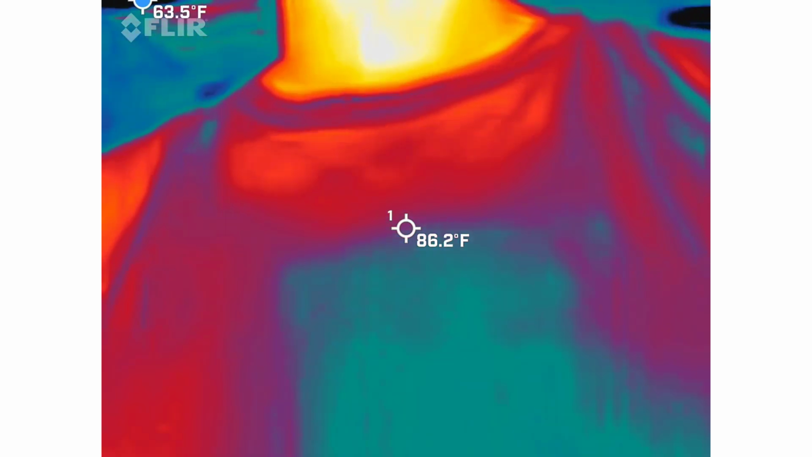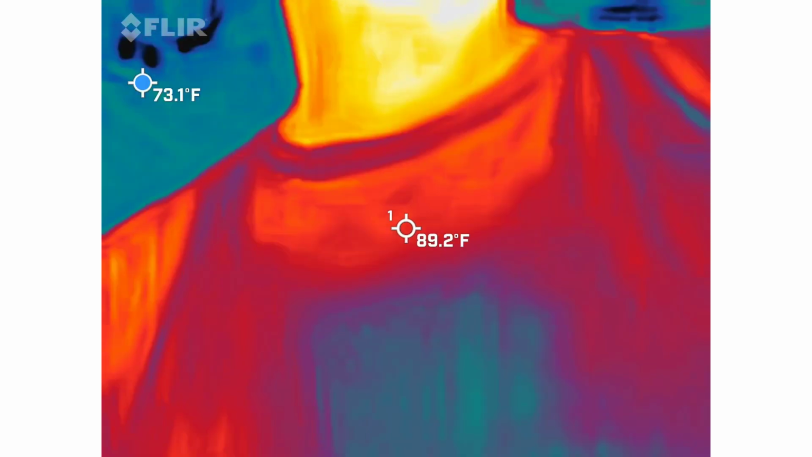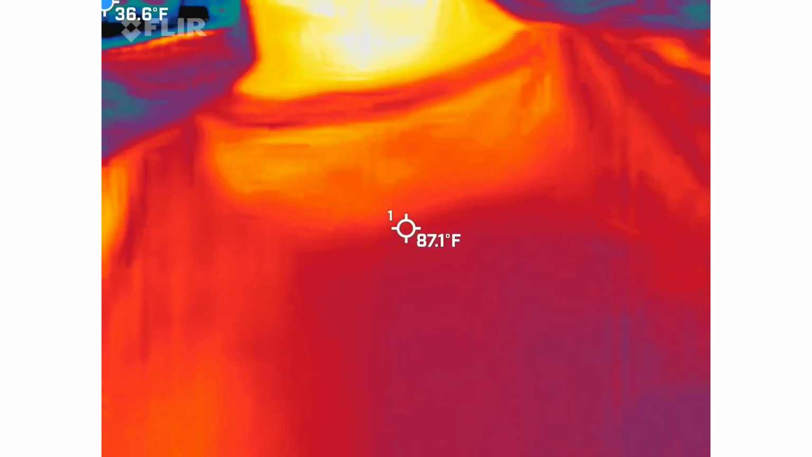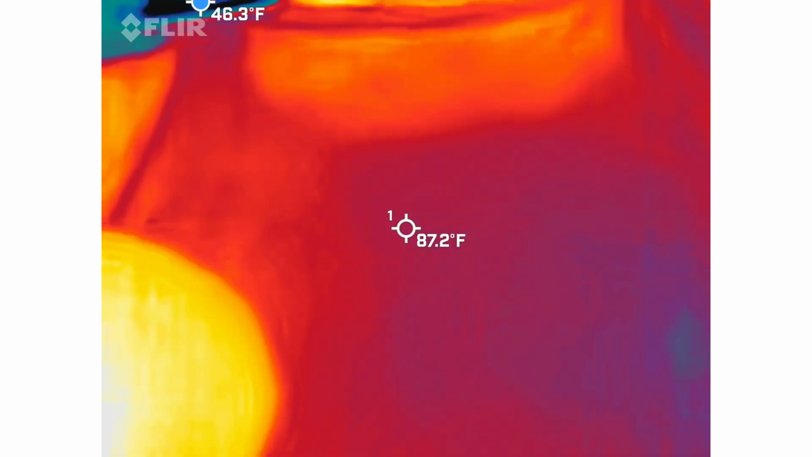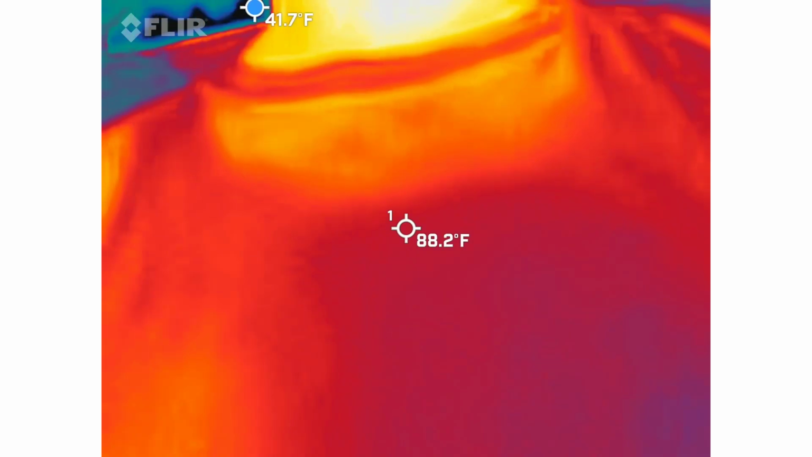So ghosts are supposed to make the hair stand up on the back of your neck and that kind of thing? Yeah. So there is an actual science behind that. And that's basically what this guy here is going to measure. This is not just a phone app. This is an actual FLIR Pro 1 camera. What does that mean to you? This is what firemen use to actually help save people. So, yeah, this is an actual thermal imaging camera.